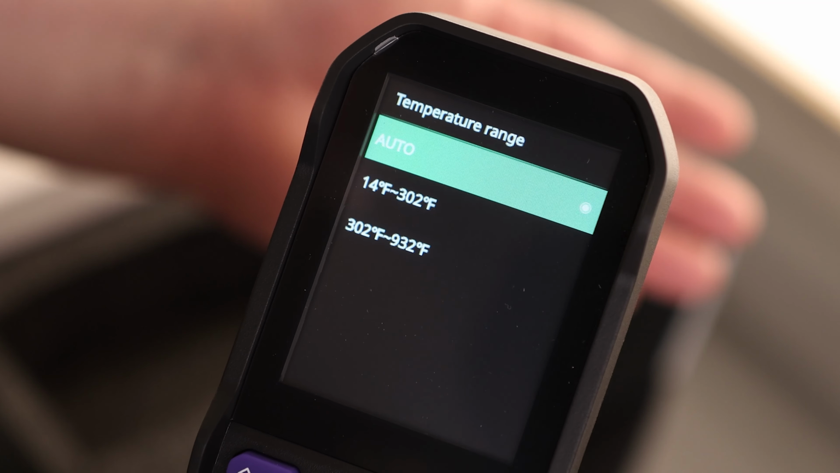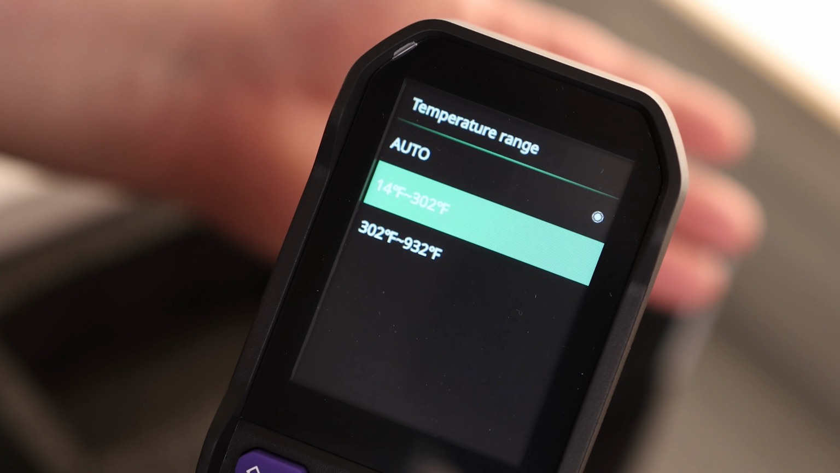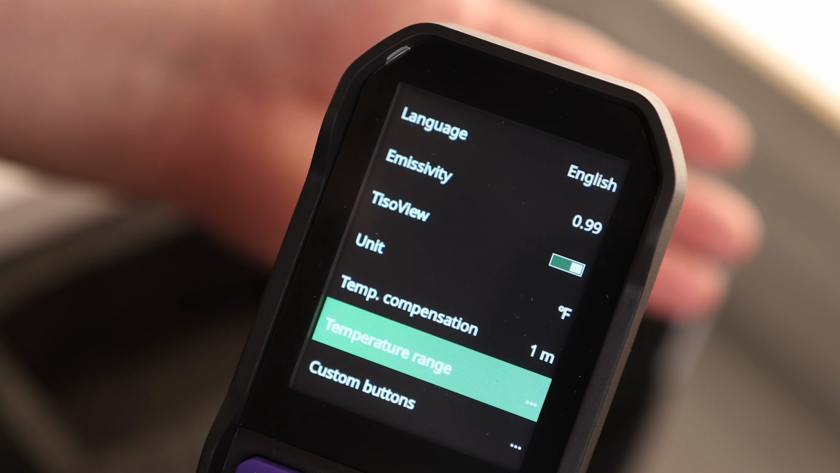Temperature range. So we have automatic. We can also adjust that manually. So if we don't want to go above 302 degrees, we can use that. If we want to go to super hot, we can use that. I'm going to keep that on auto.